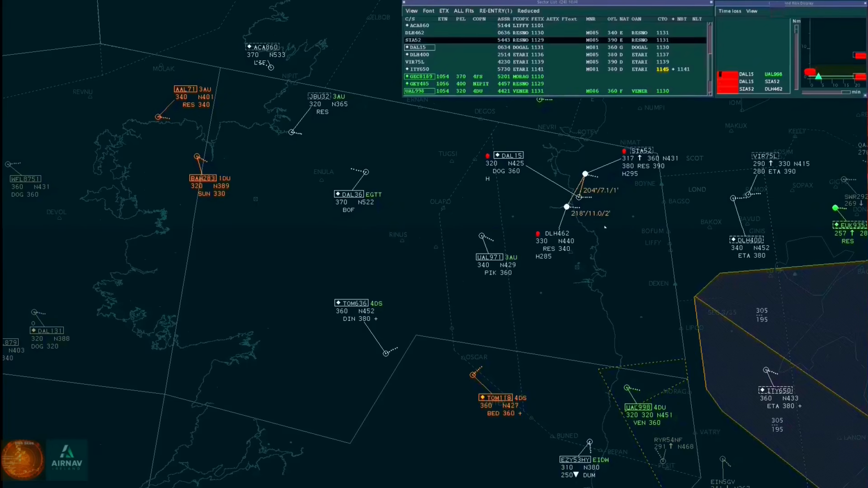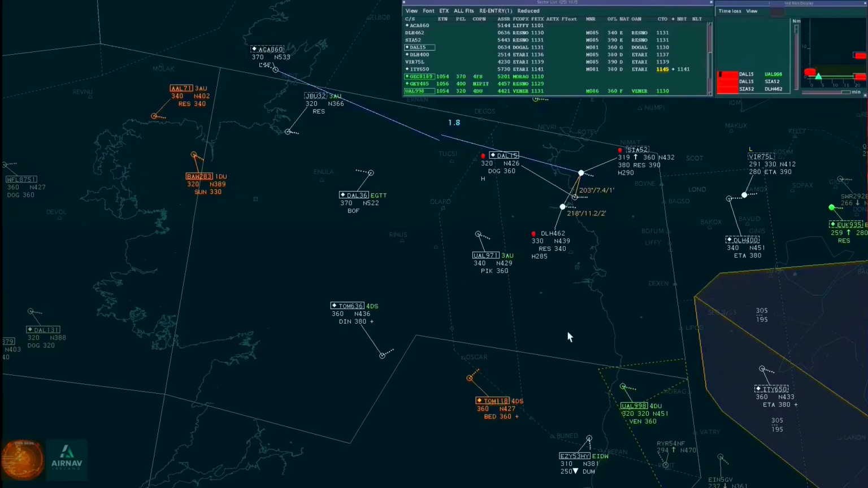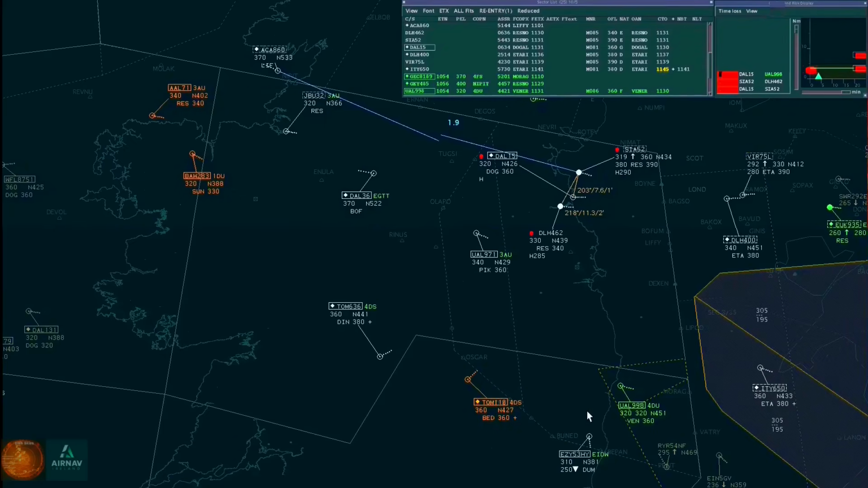Singapore 52, Shannon, fly heading 290. Left heading 290, Singapore 52. The MinSep is invoked between the Singapore 52 and Air Canada 860, just as a reminder not to climb the Singapore above flight level 360.